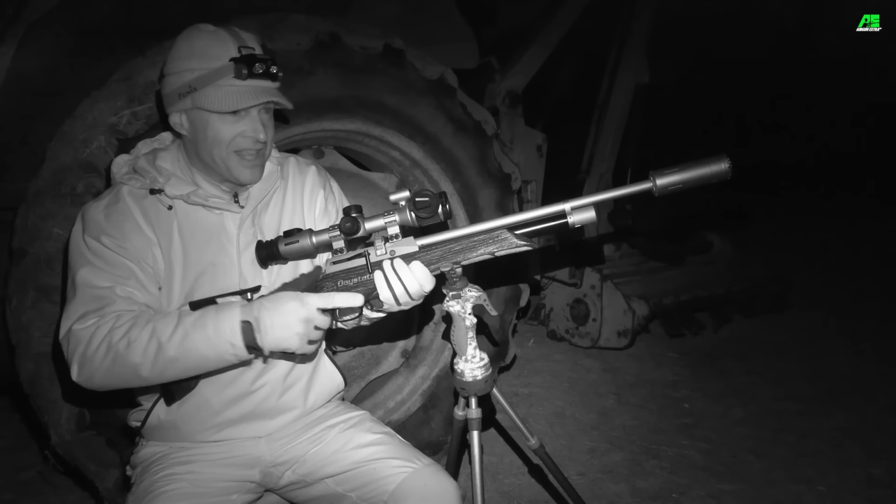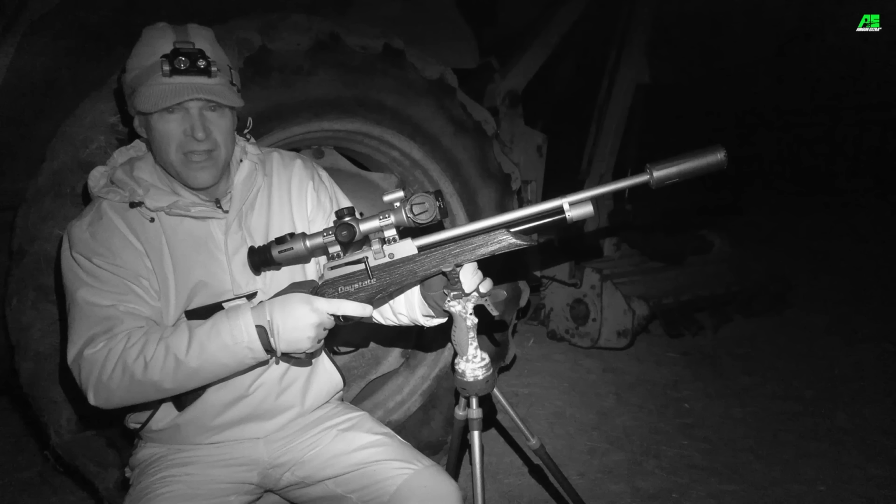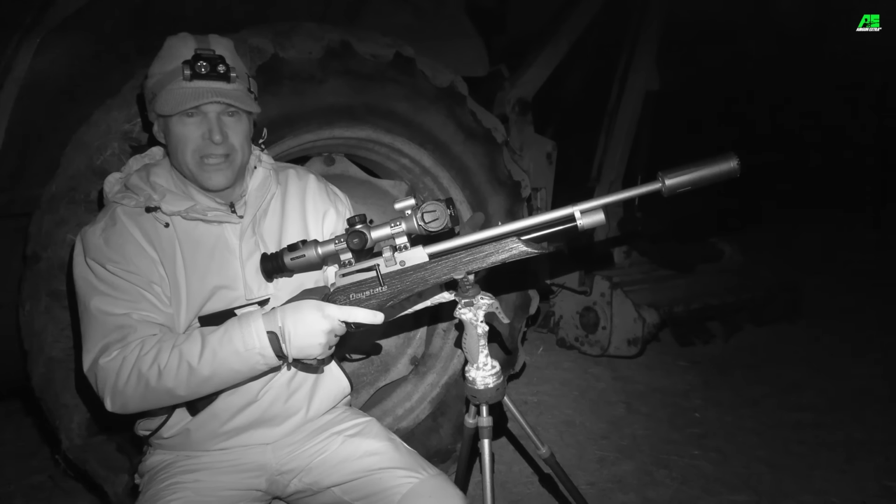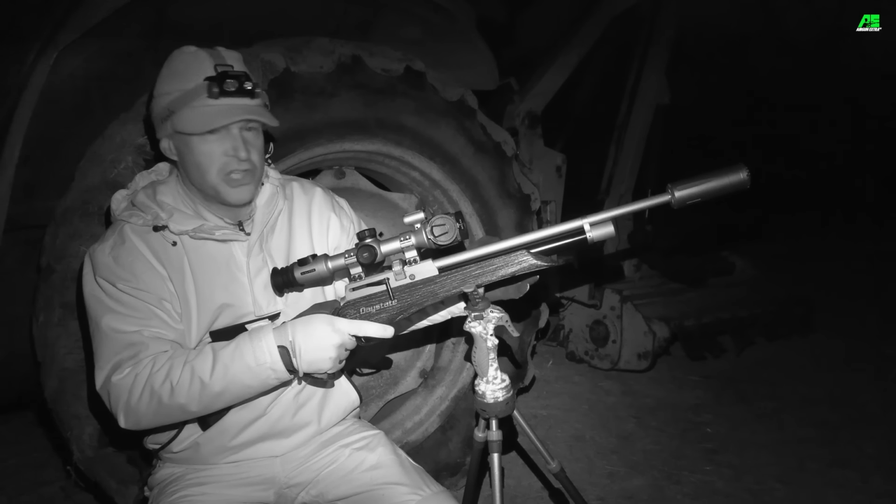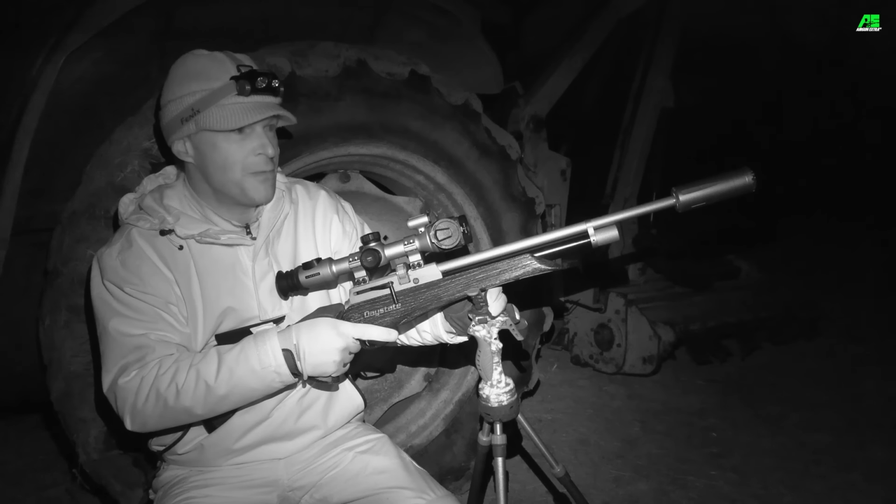Another one out in the yard there. That one was ranged at 16 meters. I've got to say, it was quite a weight for that one. It's slowing down a bit, and I don't really expect things to be going off the boil this early in this session. Now, I didn't shoot this area last night, so hopefully there are going to be a few more rats on the move.